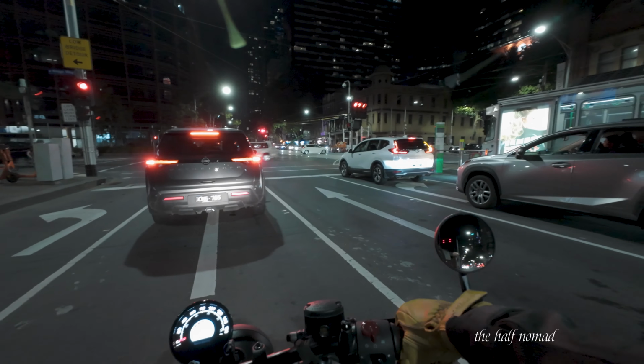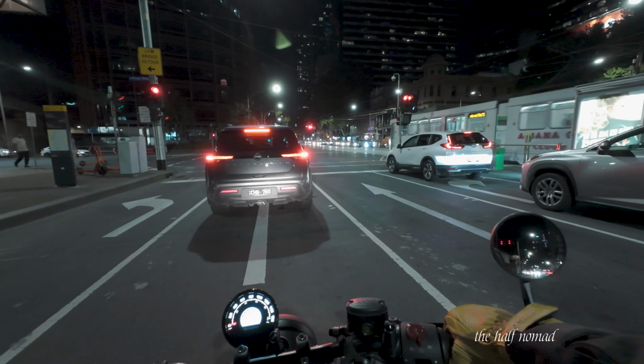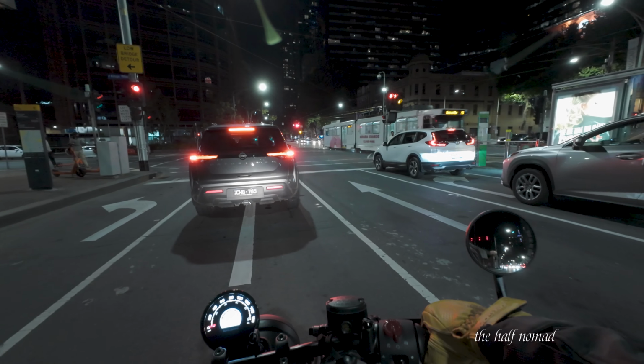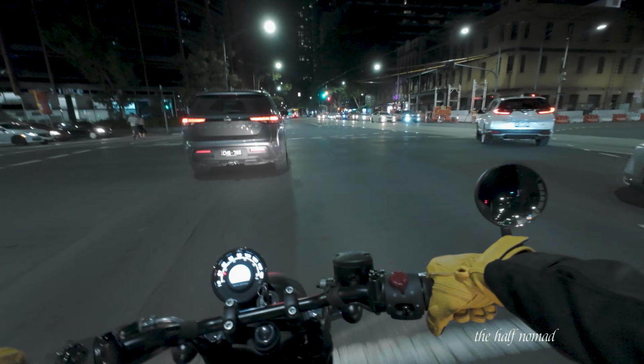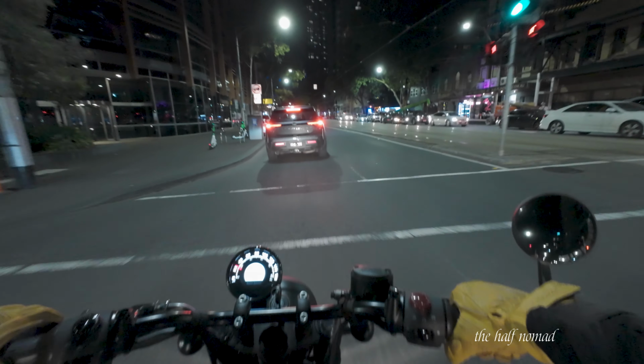11:15 at night, and Melbourne is humming. That's so good to see. The weather obviously plays a big part in it. There's heaps of people around. There's not much wind as well, so hopefully there should not be too much wind noise coming in as well.